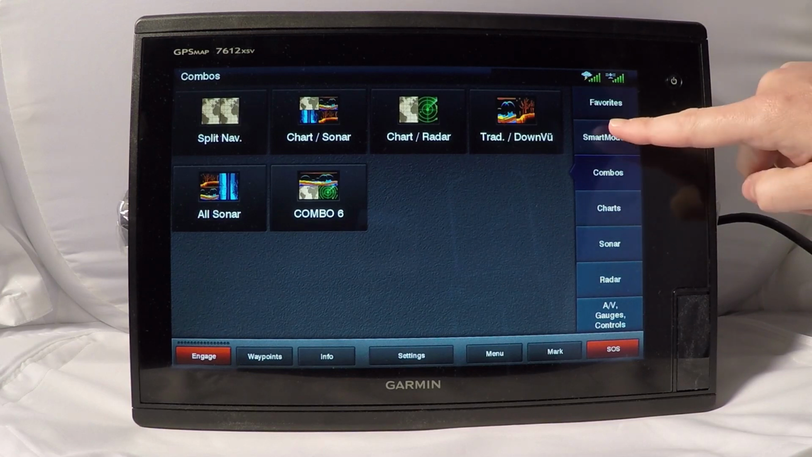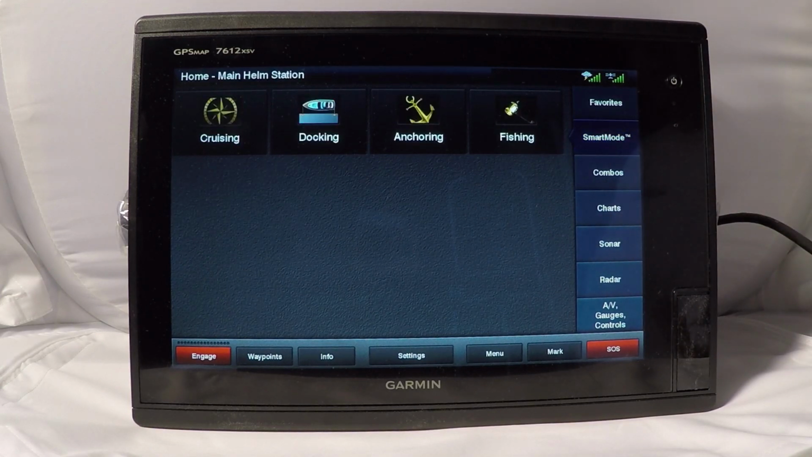Garmin also added smart mode, so if you click that, you'll have 4 different smart modes, one for cruising, one for docking, one for anchoring, and one for fishing. They're just preset combinations that will be helpful for you when you're in those specific situations.